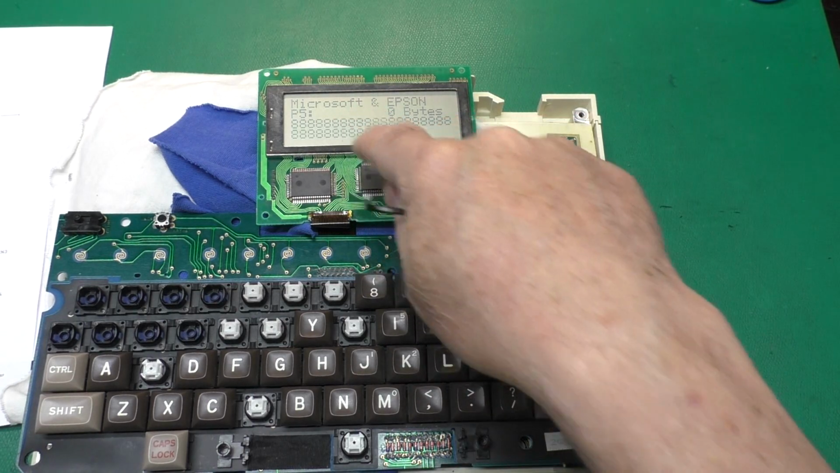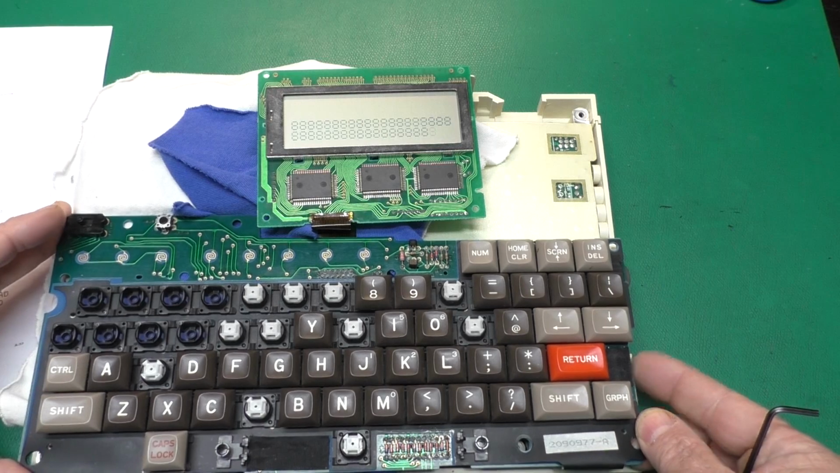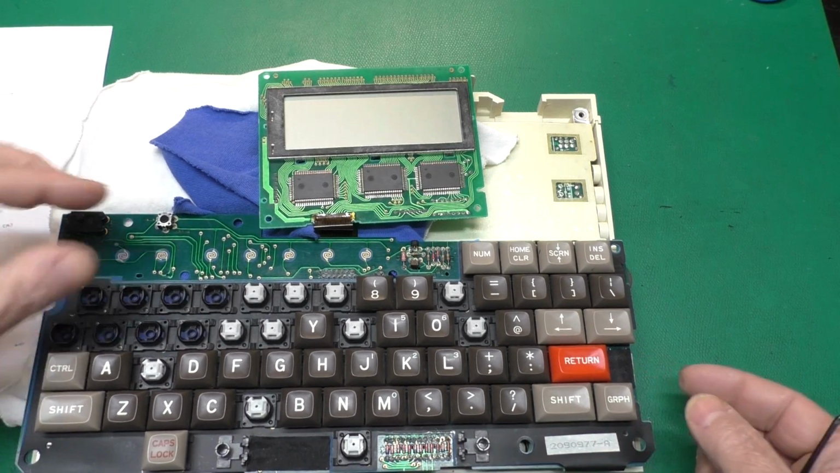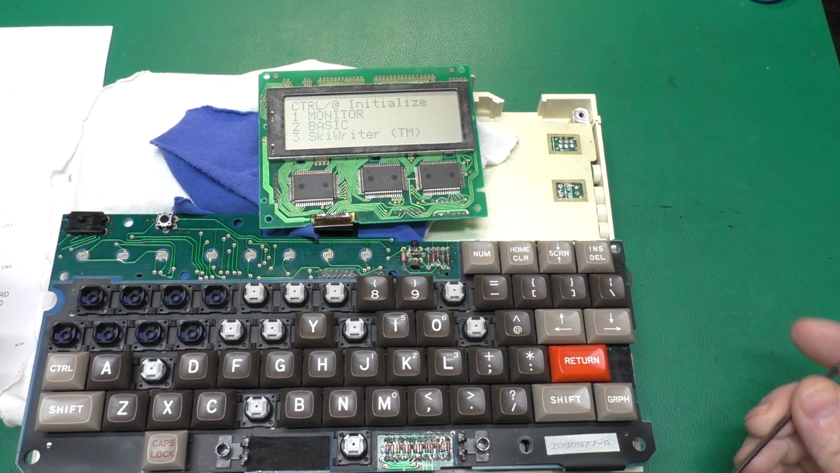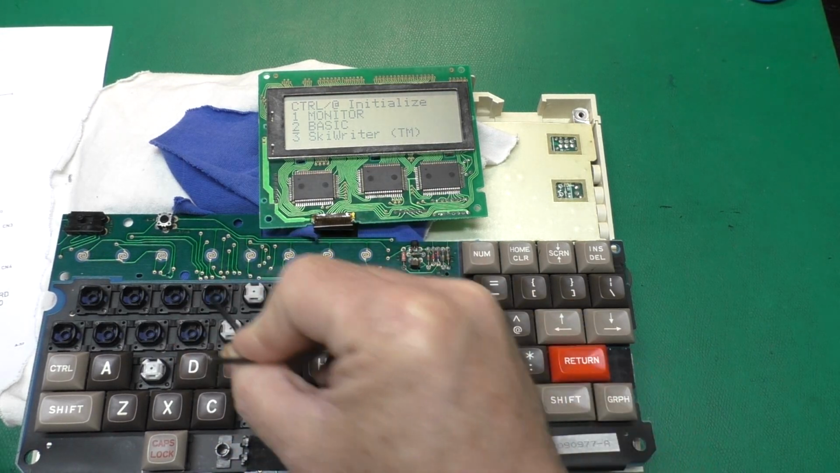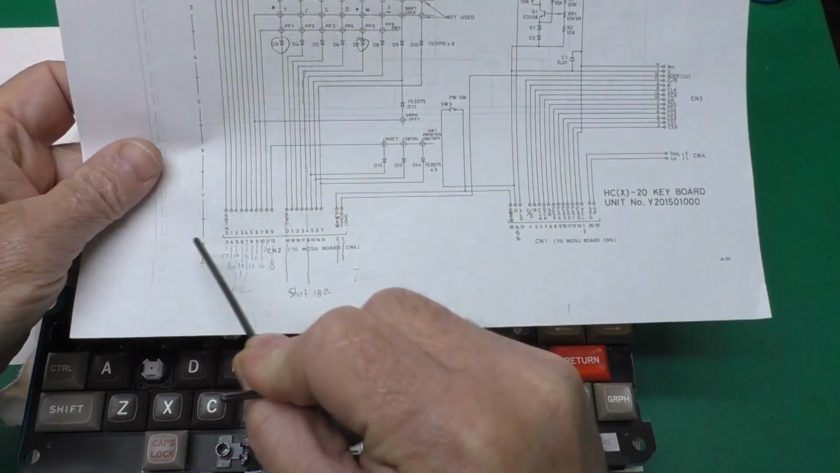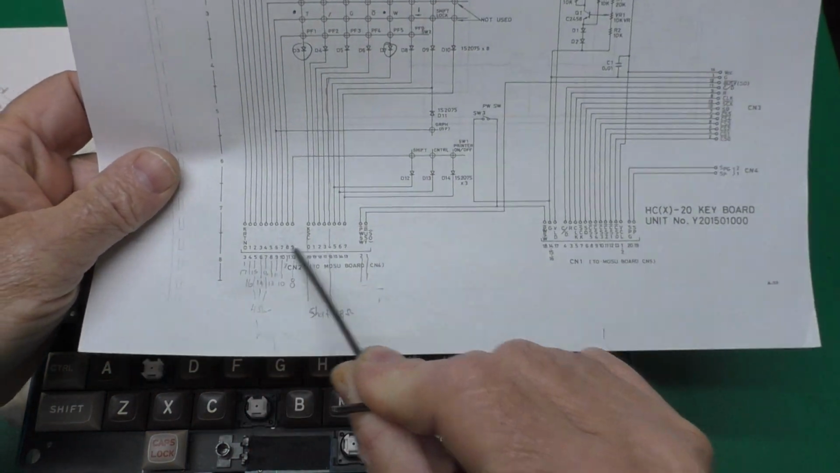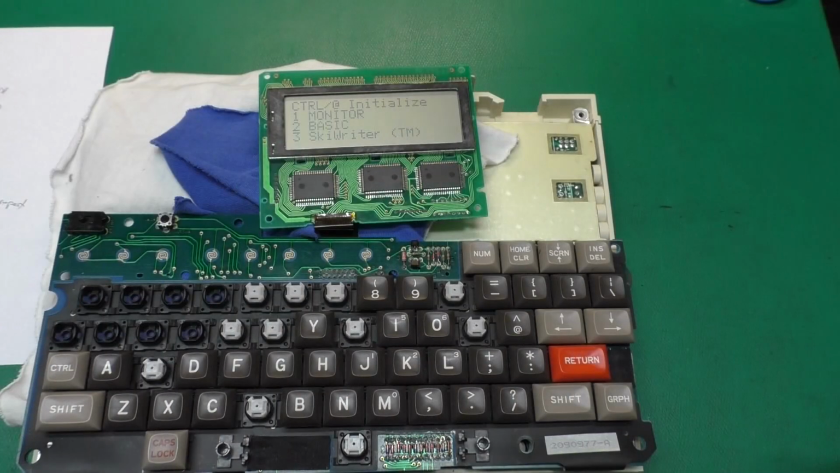You can see I touched a key, so it's repeating. I'll restart this. So it's kind of in a state now. It's not working fine. I thought that these buttons over here weren't working where I had taken these key pods off, but I found out part of my notes were wrong because some of the pin numbers given on this schematic right here are wrong.